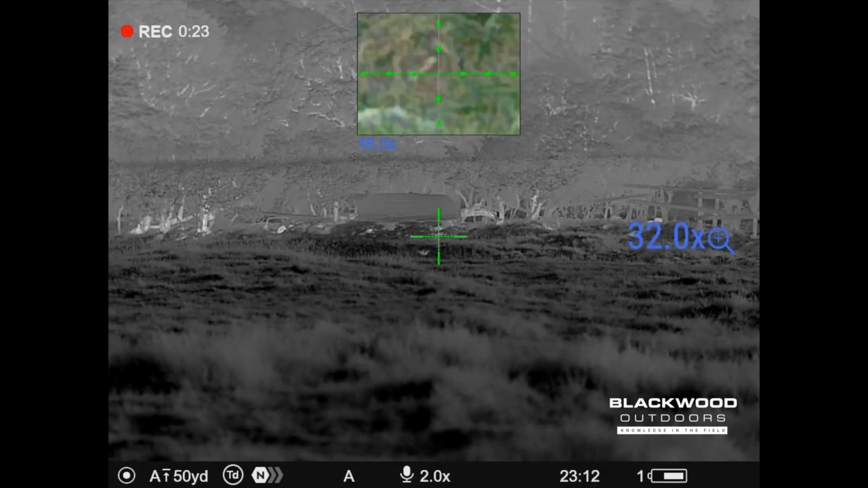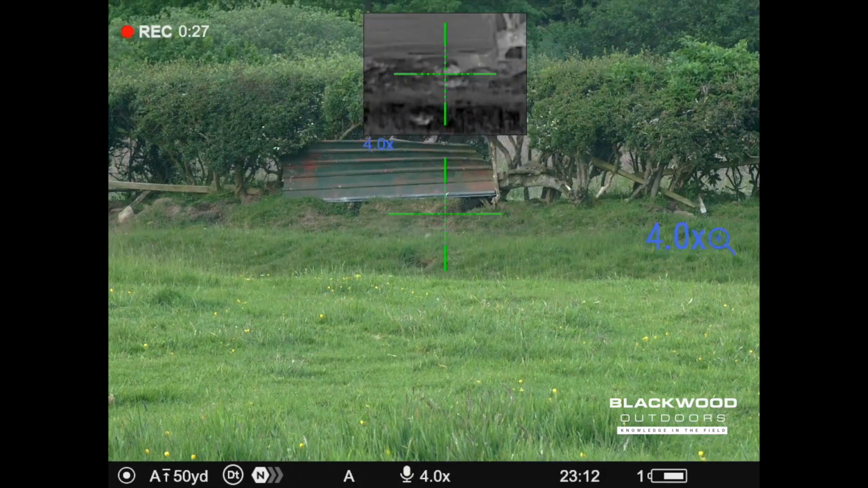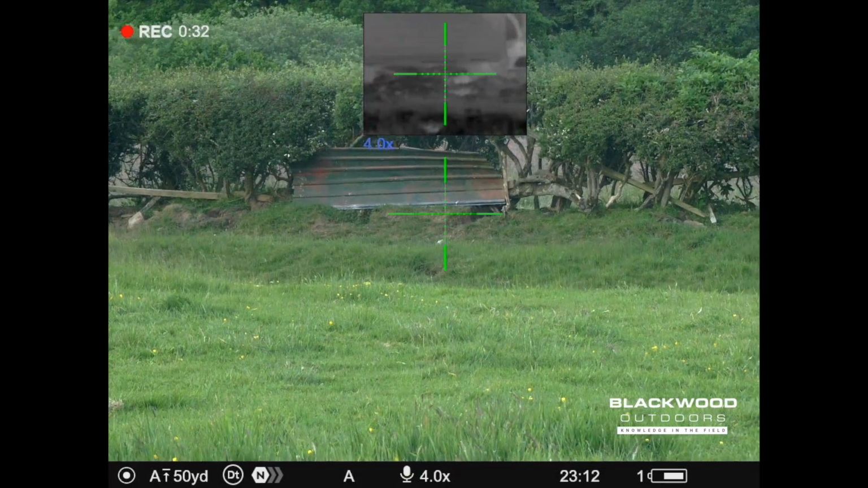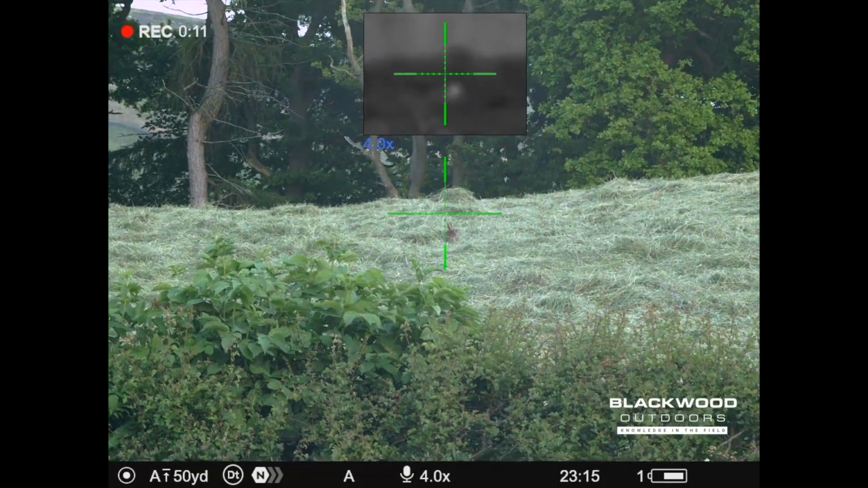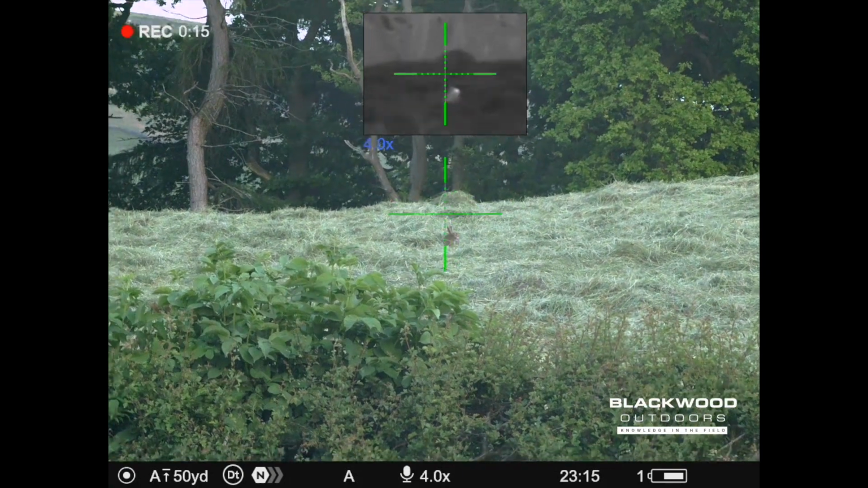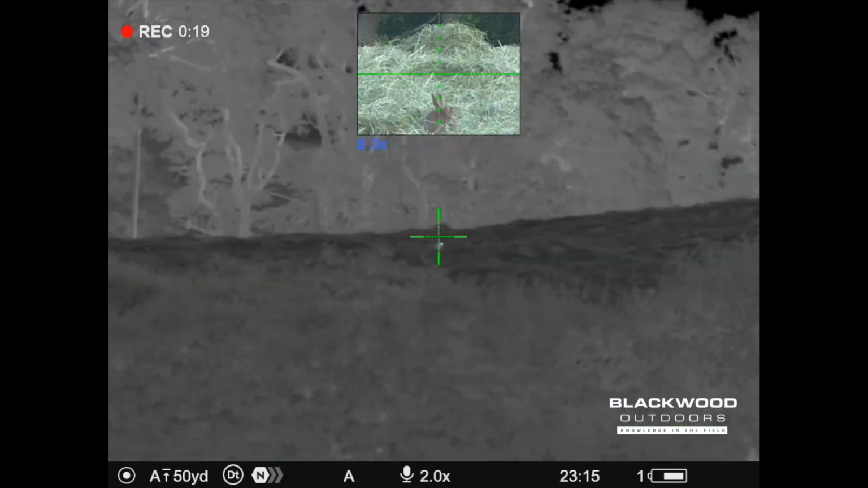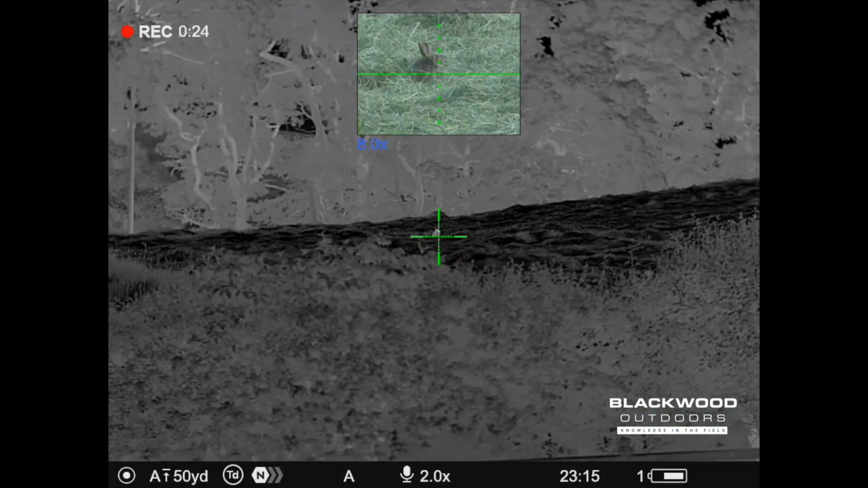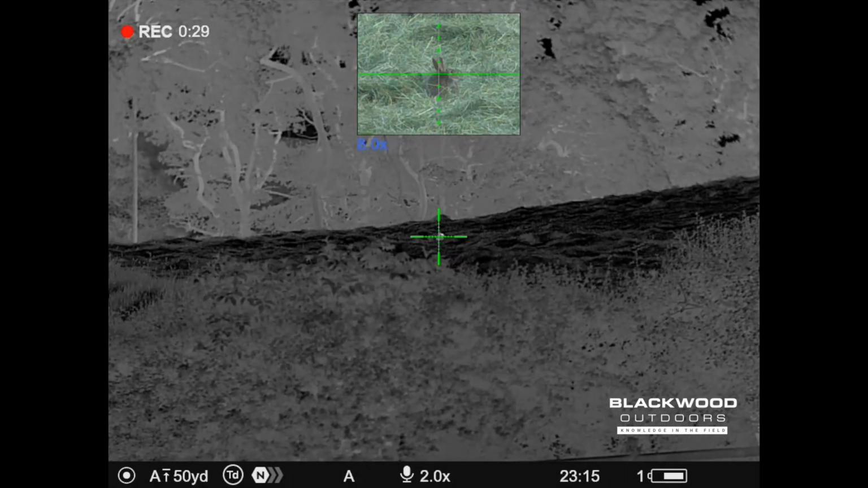Love this scope, it's really good. The ability to just swap channels, like that. It's just swap channels. In dark now.